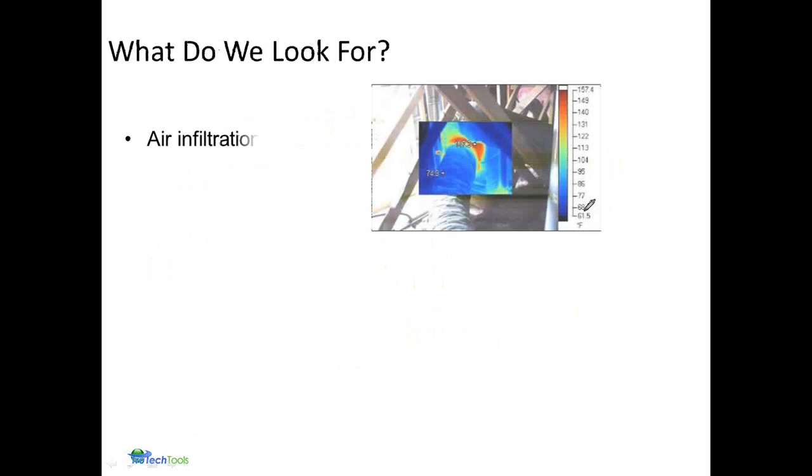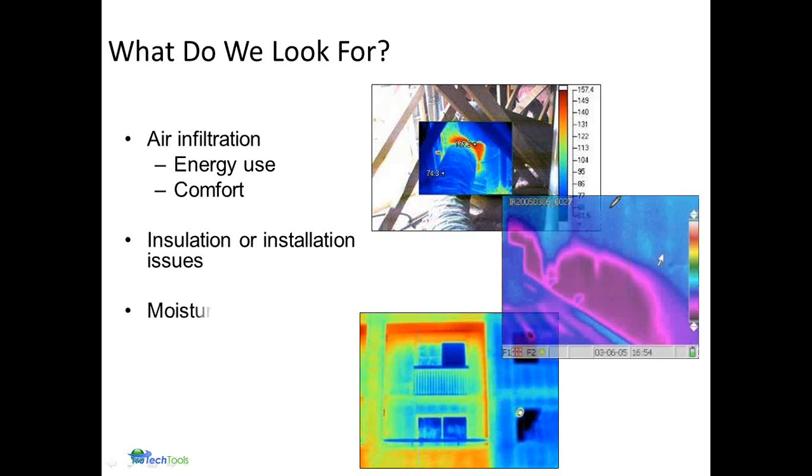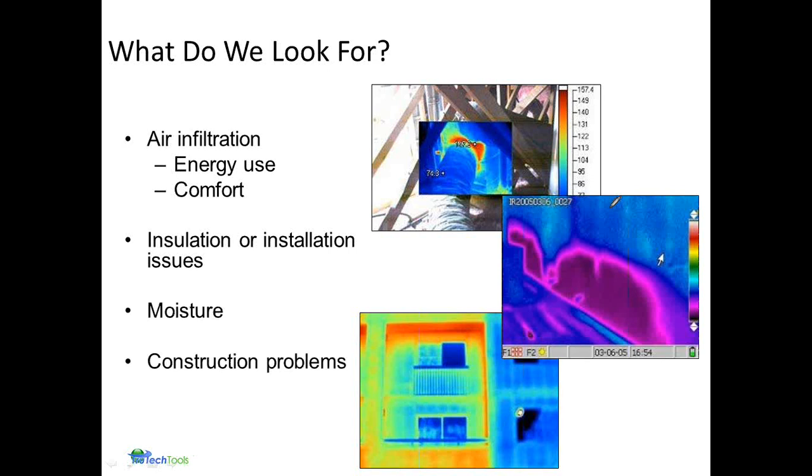So what are we looking for? Well, of course, air infiltration. That's tied with a lot of energy use or creature comfort within the house. We're also looking for insulation or installation issues, knowing whether it's installed properly or whether it's there at all. And of course, we have the opportunity to discover moisture issues. And of course, with the infrared camera's thermal sensitivity, even discovering some construction problems.